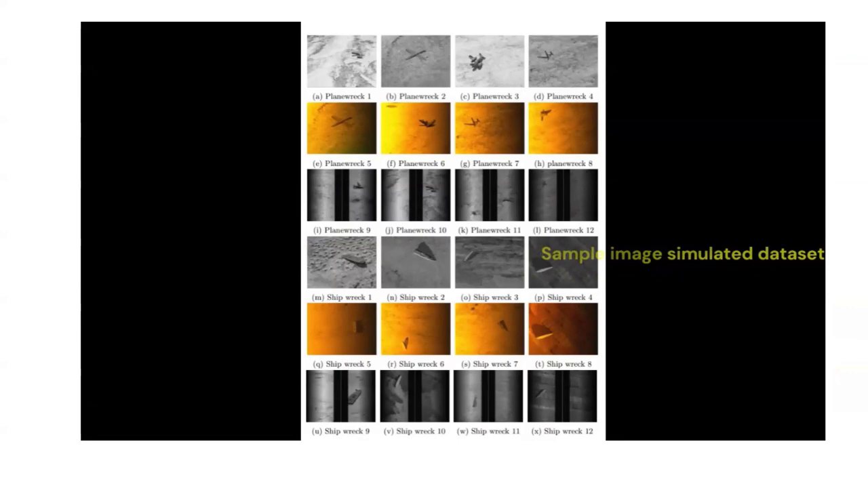There are different varieties of sonar images. One is color mapped. In the color mapped, we see what real-world sonar devices give, this kind of yellowish image. Then grayscale, and then with the nadir zone. So there are three different categories: grayscale, color map, and with the nadir zone.